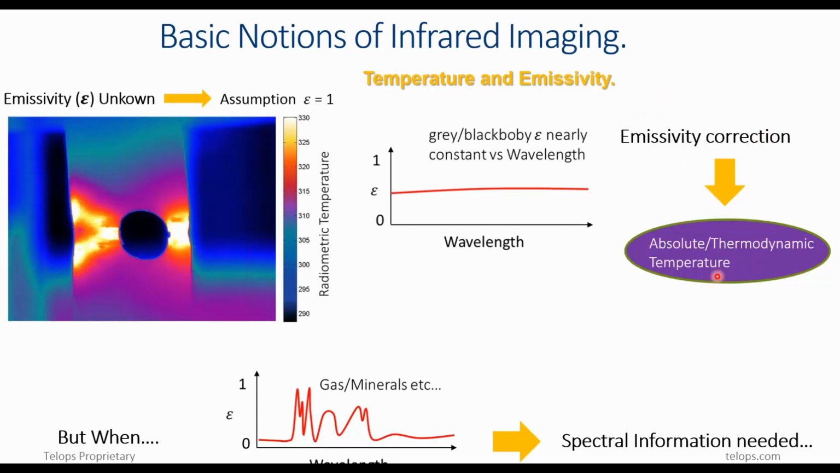emissivity correction to obtain absolute temperature when the emissivity weakly varies with wavelength, as you can see here in the case of a gray body and a black body. But sometimes emissivity can strongly vary with wavelength, but this is another story. In this case, spectral information from the cameras is needed.